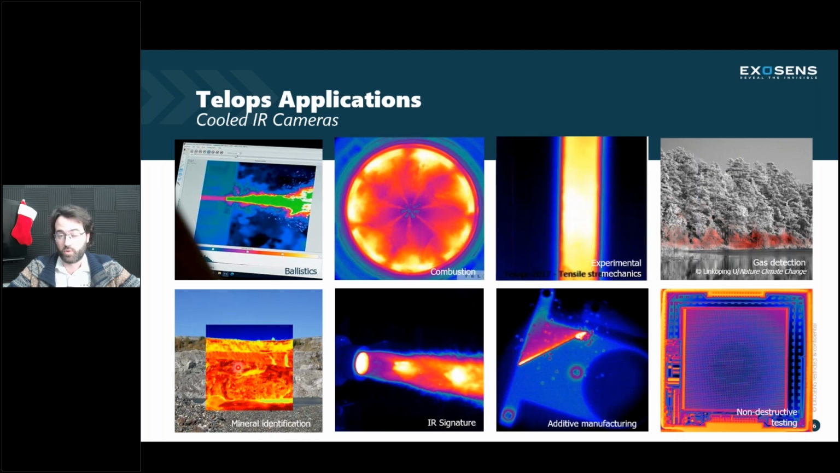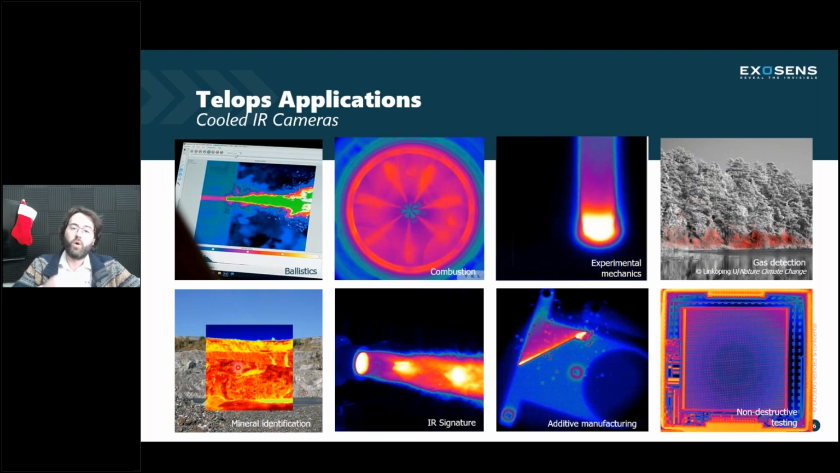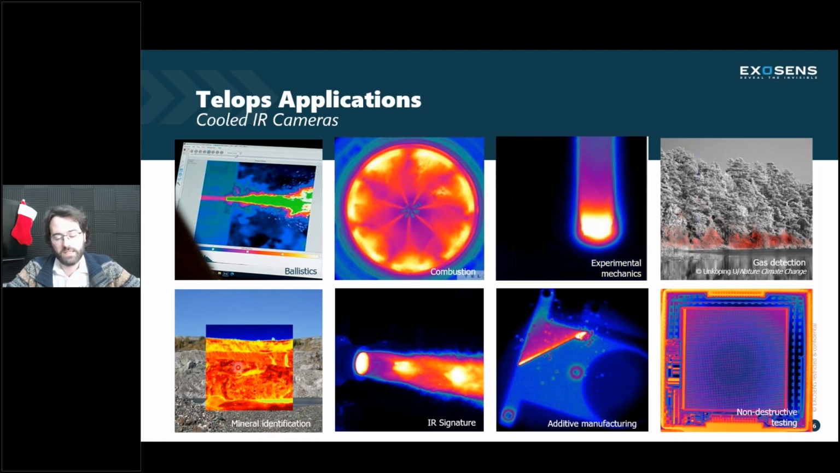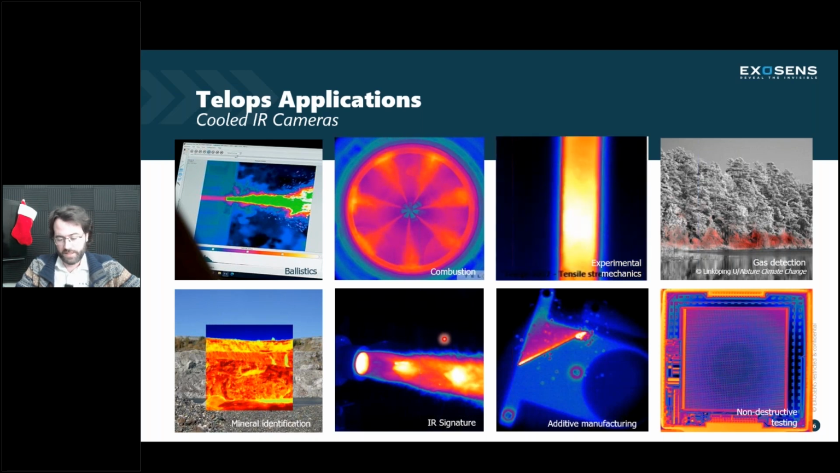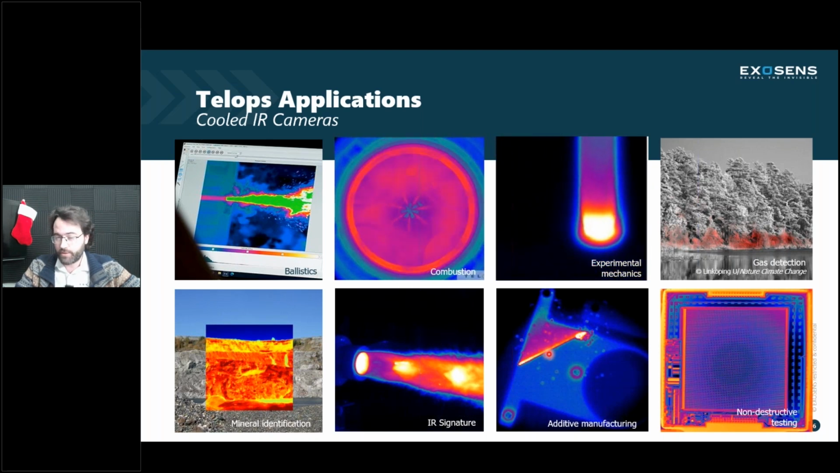We can do some great exploratory work with hyperspectral data. We've got some great campaigns coming up in 2025, so keep an eye out for this.